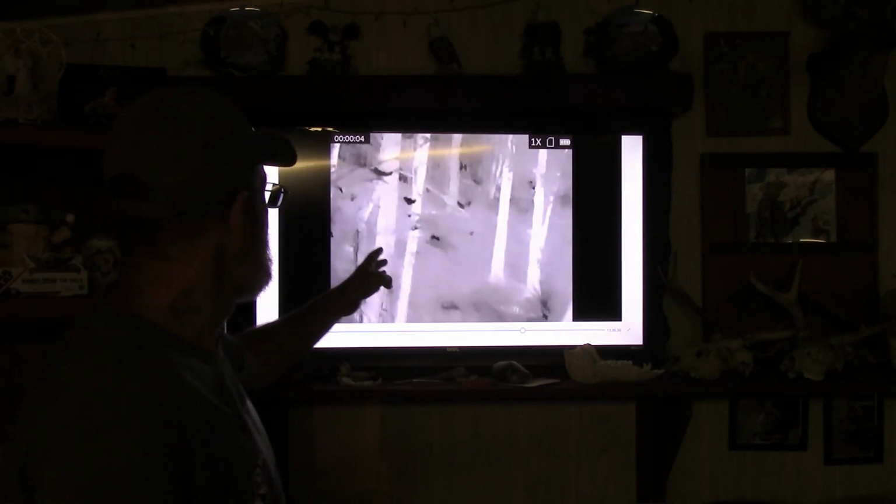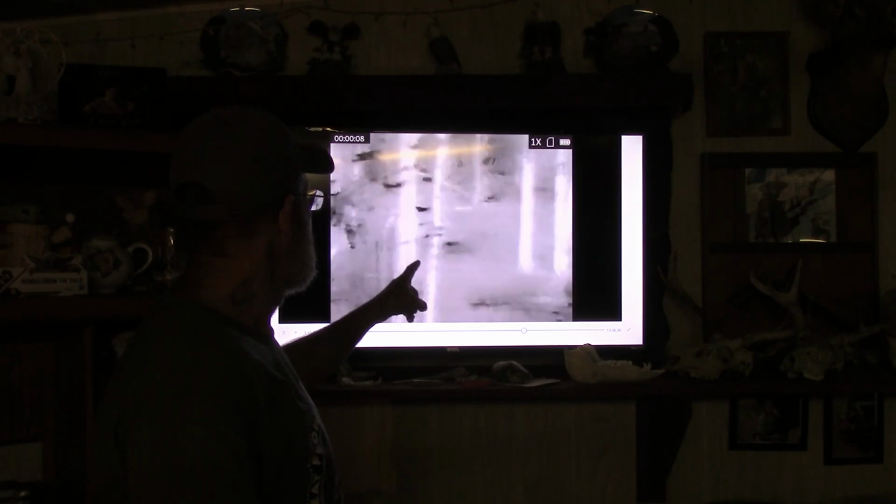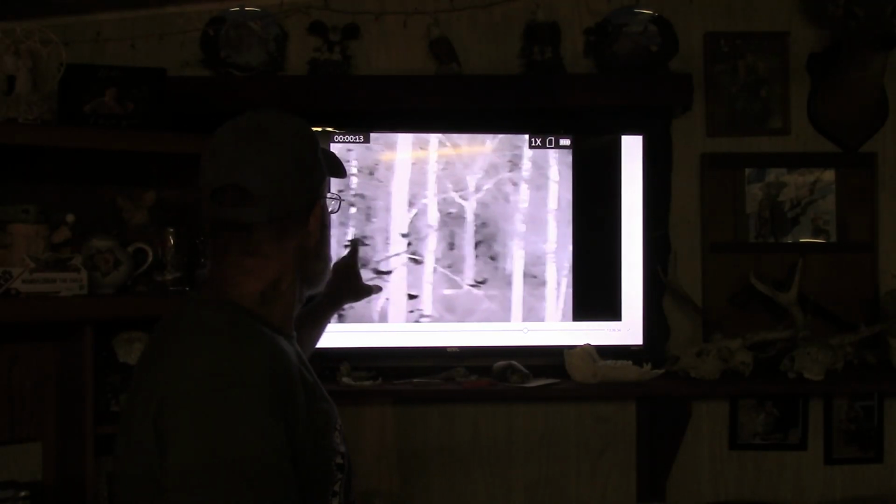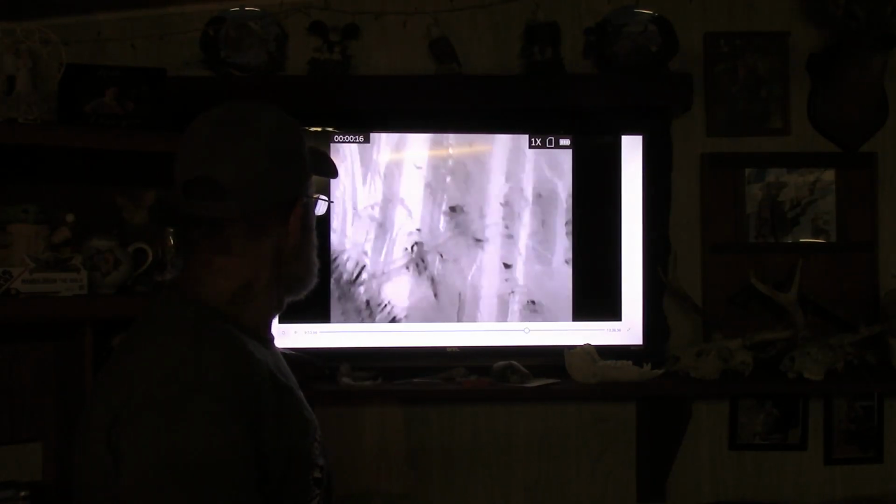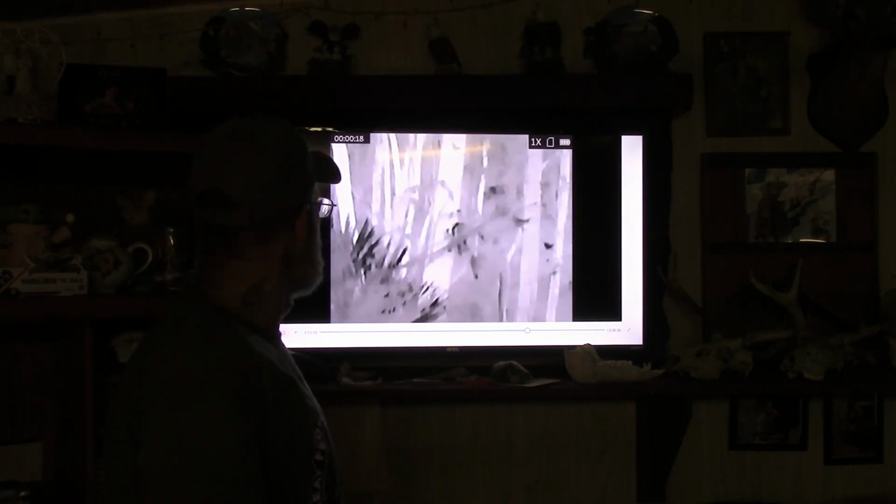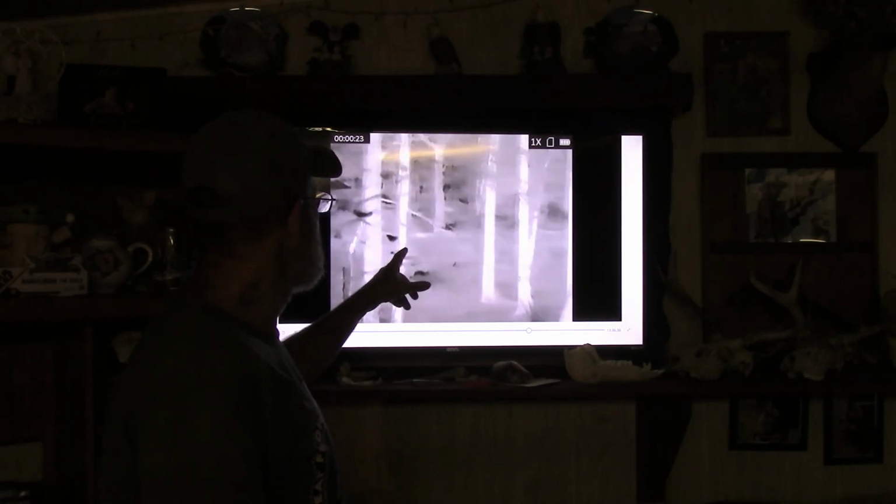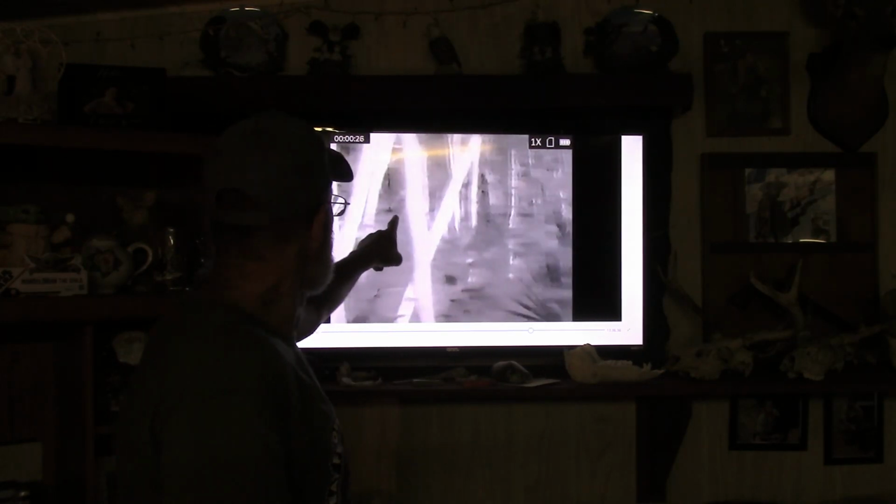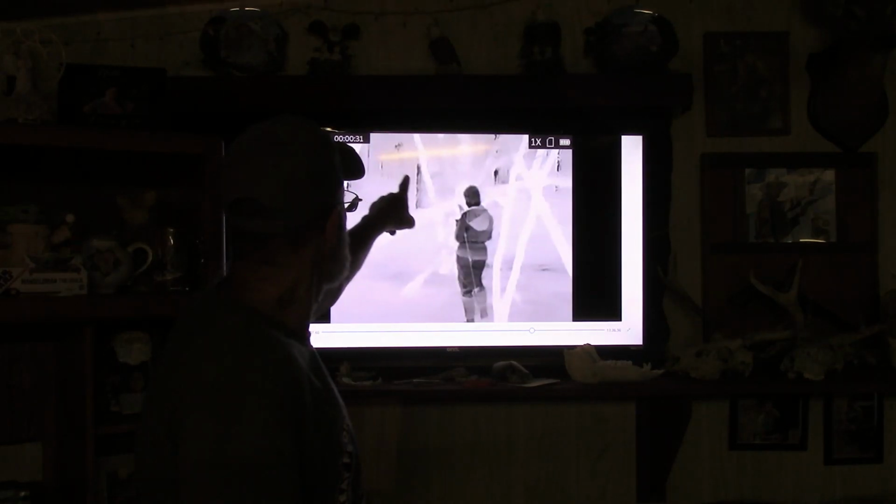And then right here, look, this is the next time I used the thermal. This is the very next thermal time that I used it. Look at all the detail back in there. So this was my very next time I used the thermal after the foggy images. So it shows you there's nothing wrong with the thermal. Look at all the stuff way in the back, all the details of the trees and stuff.